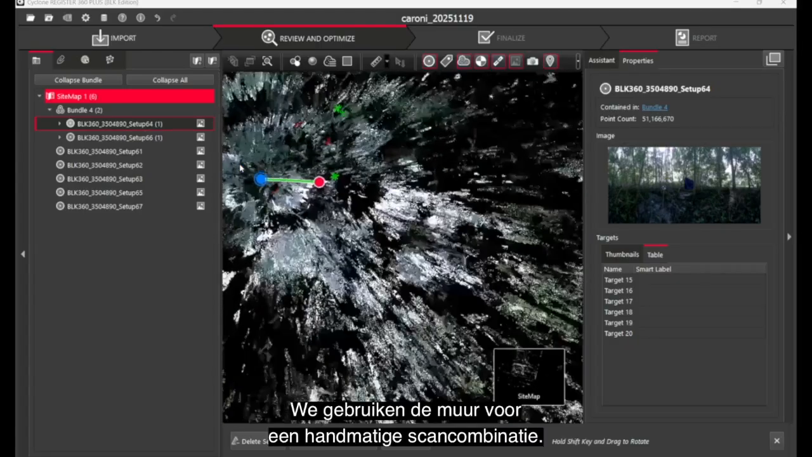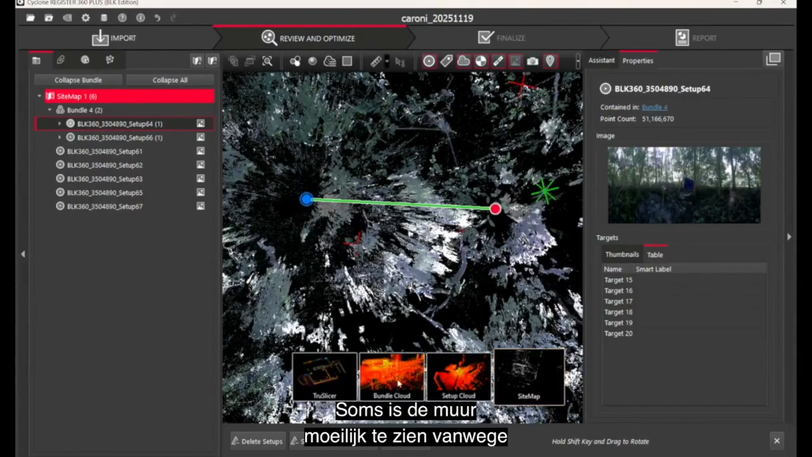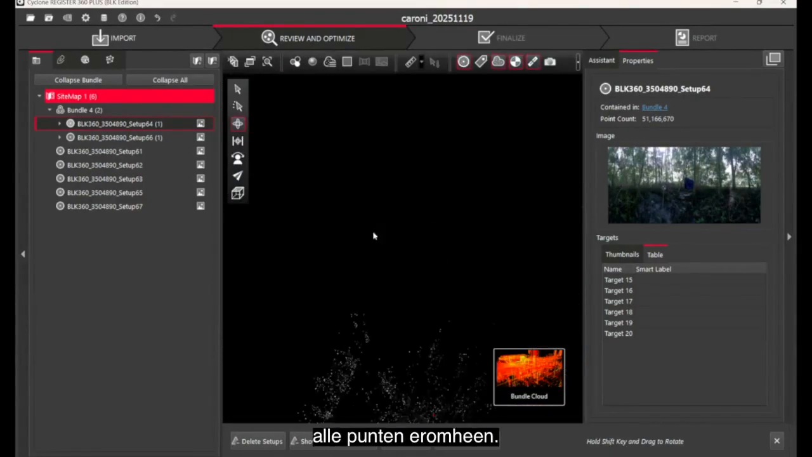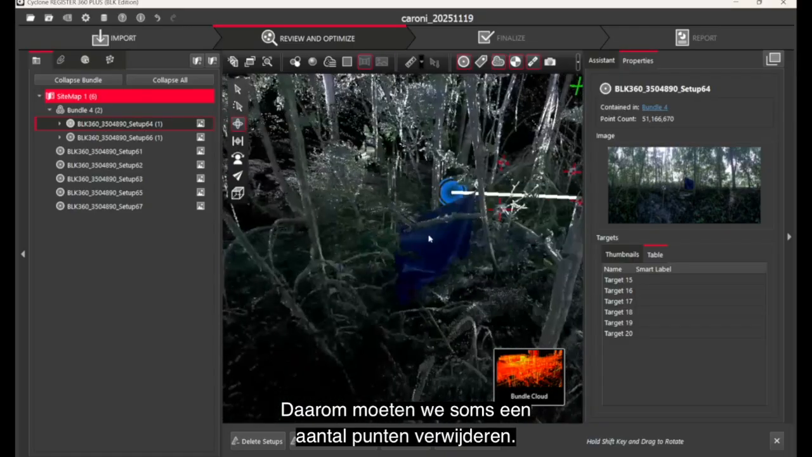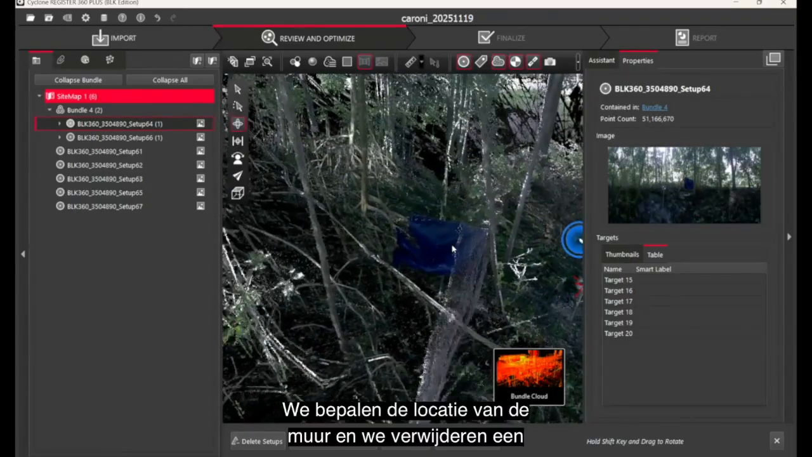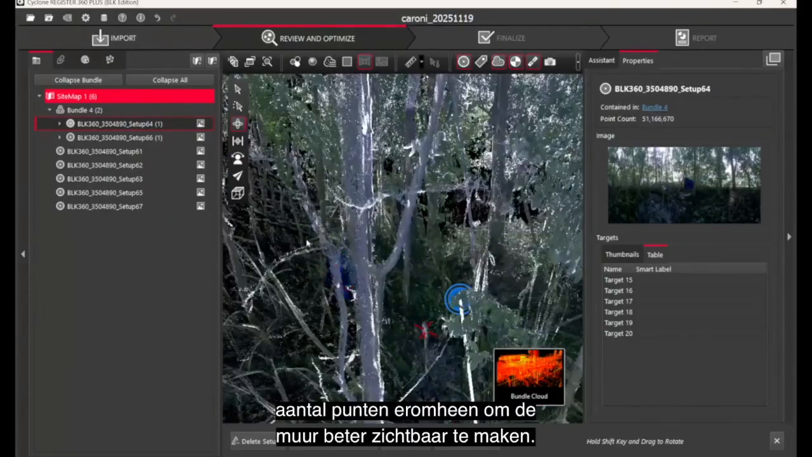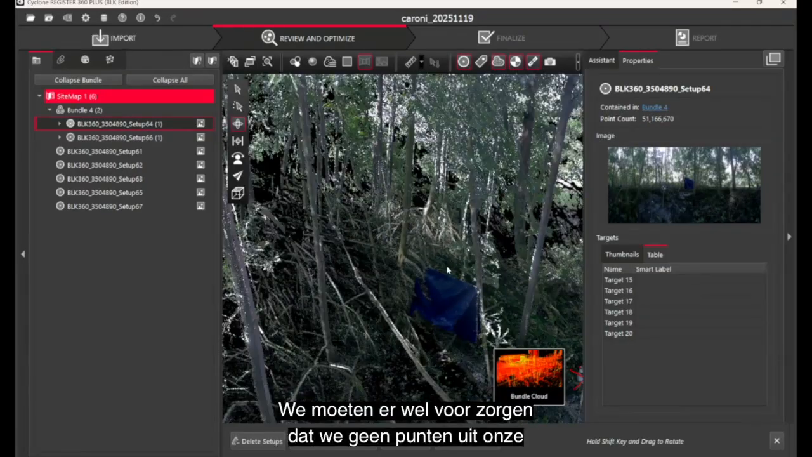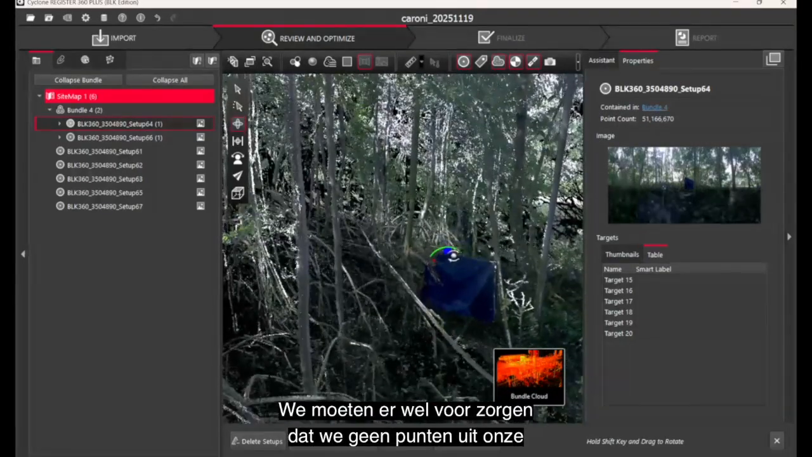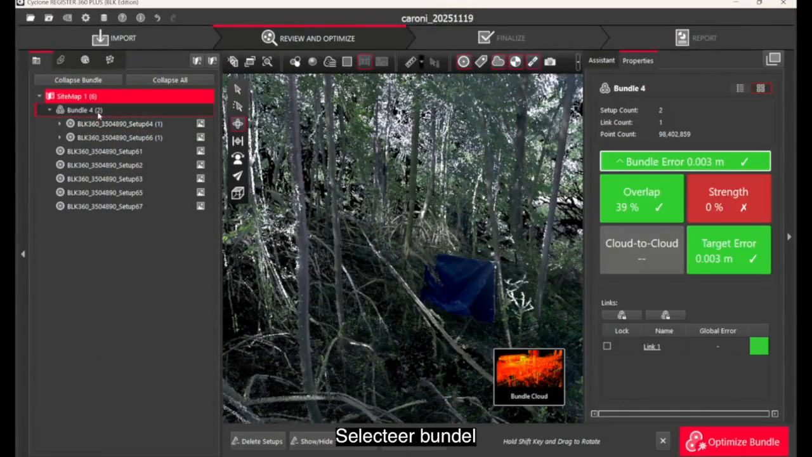We use the wall to do manual scan combination. Sometimes it's difficult to see the wall because of all the points surrounding it. Therefore, we may need to delete some points. So here we go, we identify our location of our wall, and we're going to clear some of the points out from around the wall to make it more visible, being careful not to delete points from our focus tree or target areas. So we select bundle,